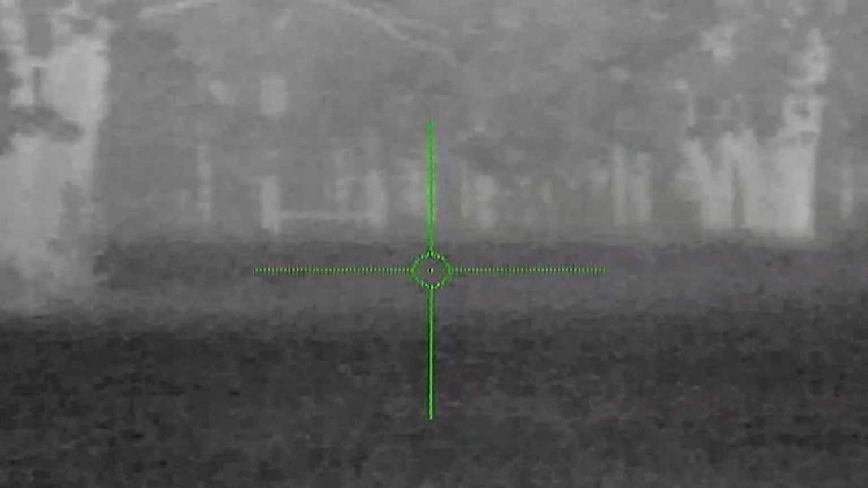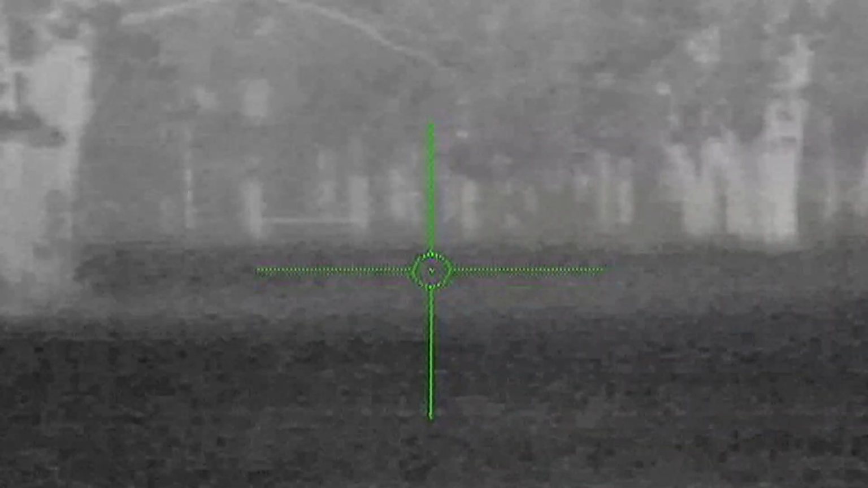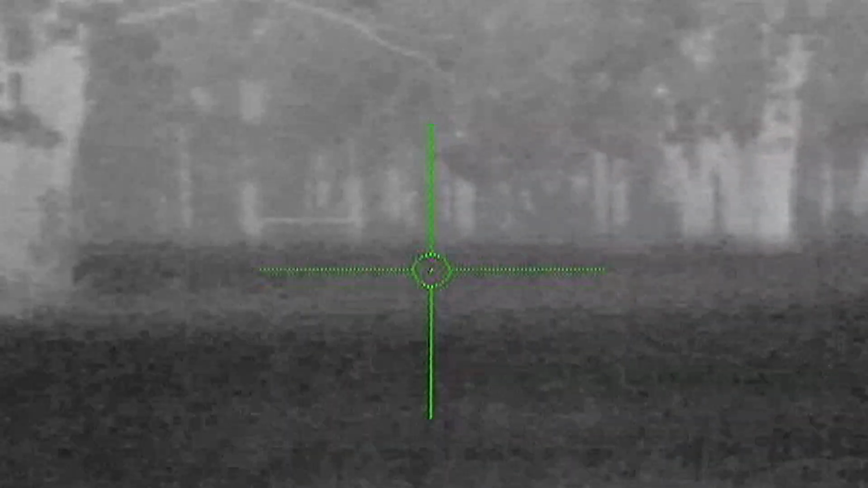No, I'm not using a suppressor. I have no idea what's going on with my microphone. I think the muzzle brake on my Creedmoor has finally blown out my mic.